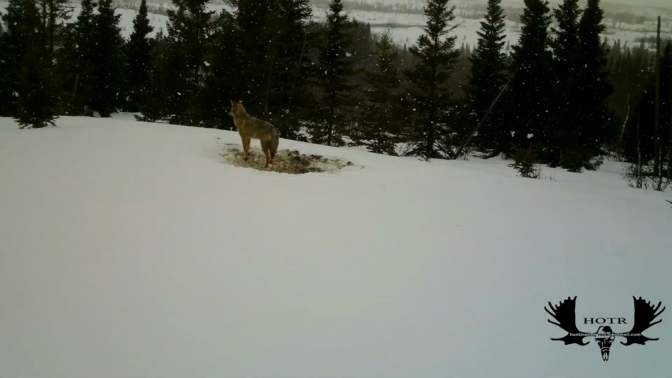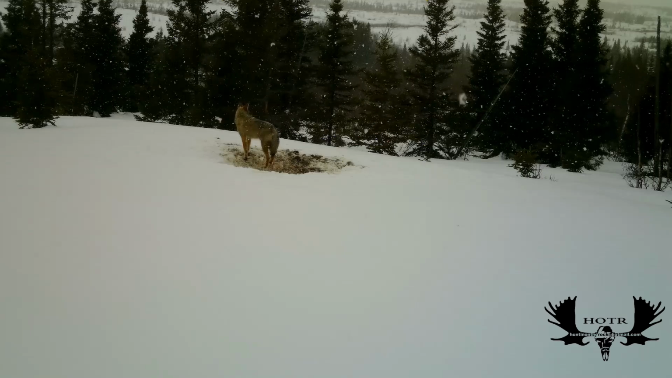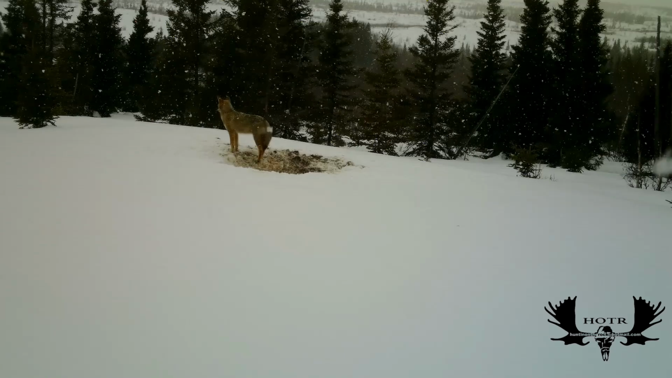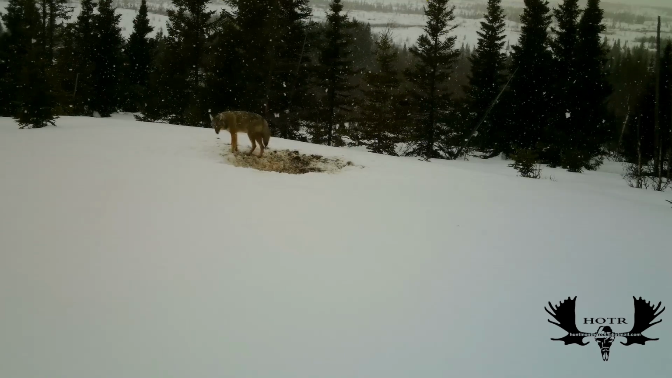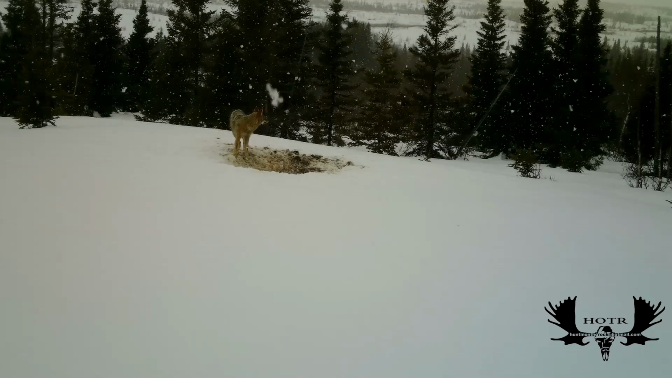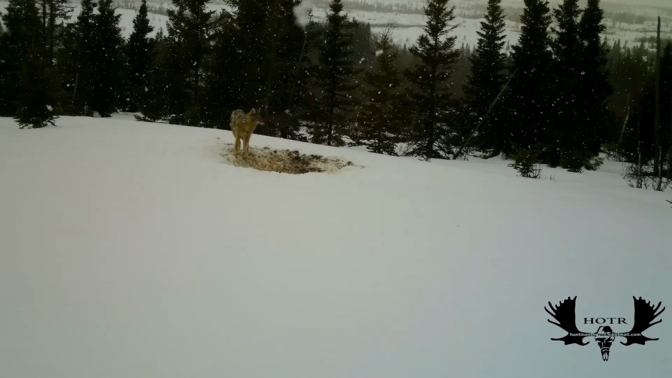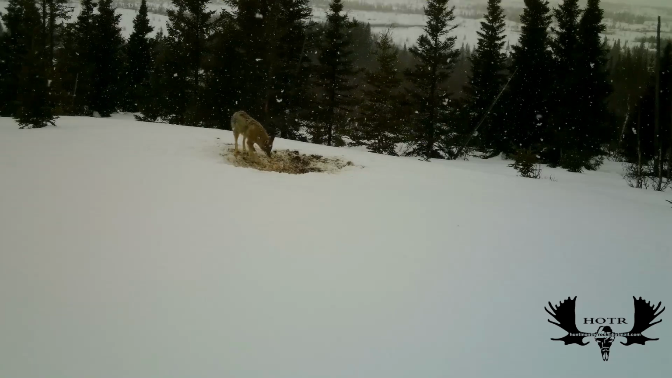I had two cameras that were giving me a lot of real good footage, and for now I'll just call this one Cam 1 and the second one will be Cam 2, of course. Both cameras were set up over dead moose. I'm guessing moose that have died from the hunting seasons. I guess two moose that were crippled and got away, and of course these coyotes found them after they got covered in snow and they were feeding on them.